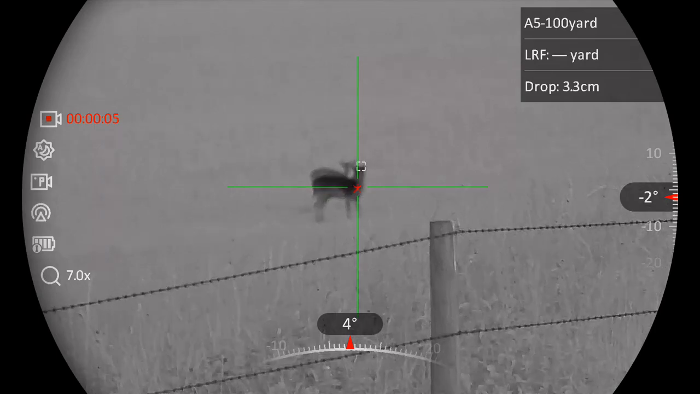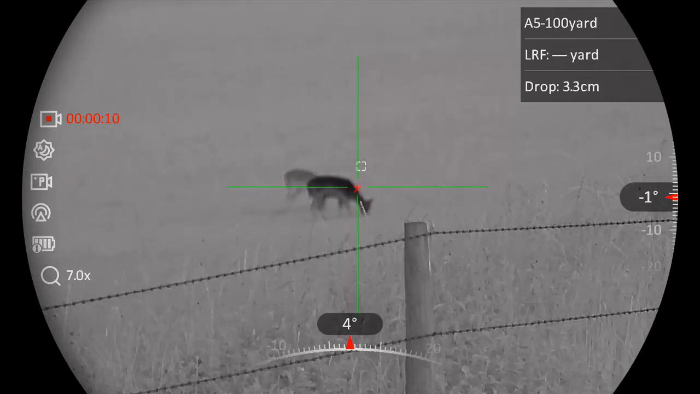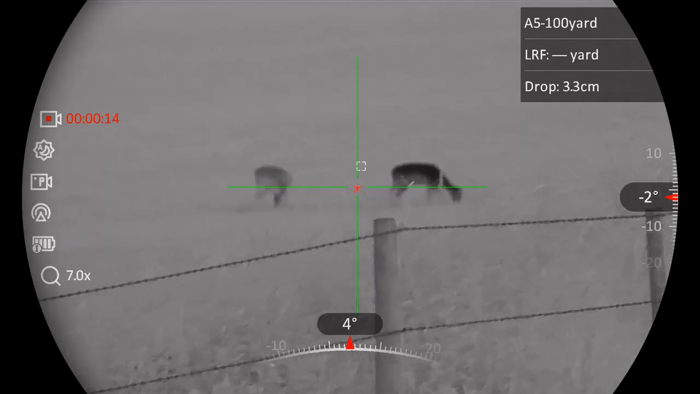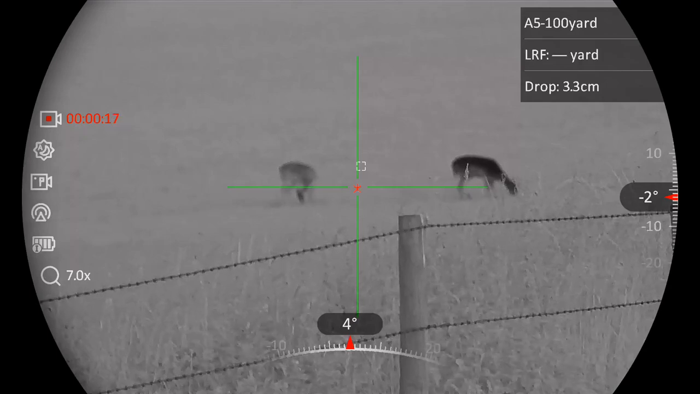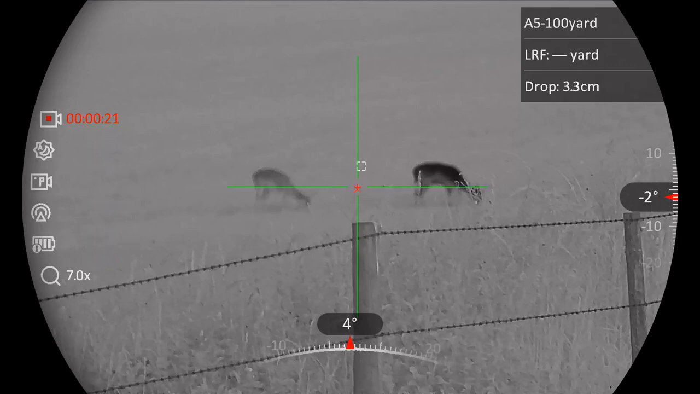There's the Hikmicro, slightly out of focus, but already gone to black and white mode. It's got an auto sensor in this, so it's obviously dark enough for this to change to black and white, ready for the IR.